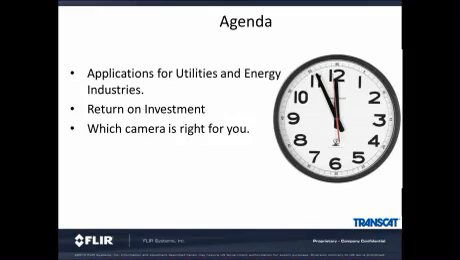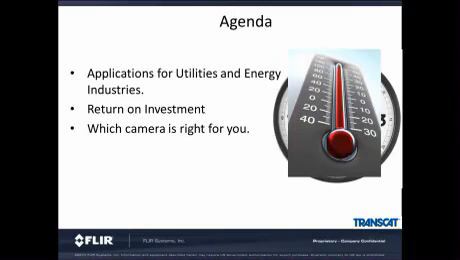Here is the agenda of what we will discuss to show you how you can tackle unscheduled downtime and what it means for your organization. First, we will discuss applications for your industries. We will also discuss return on investment. And finally, which camera is right for you.